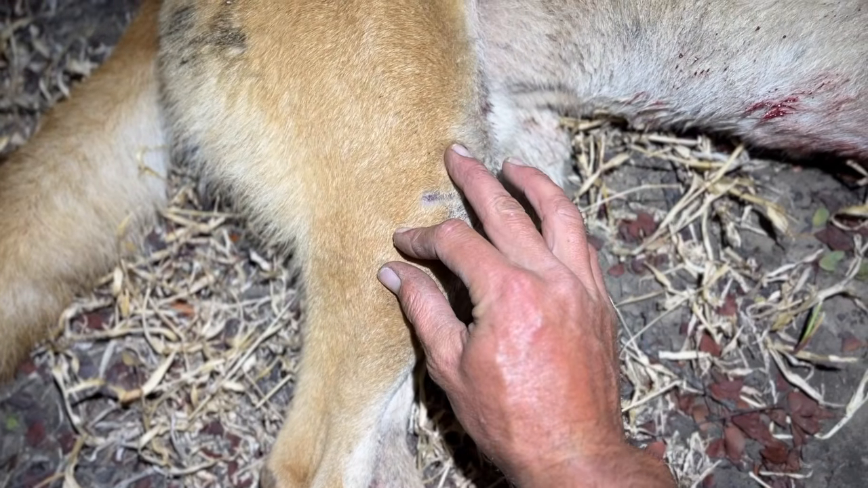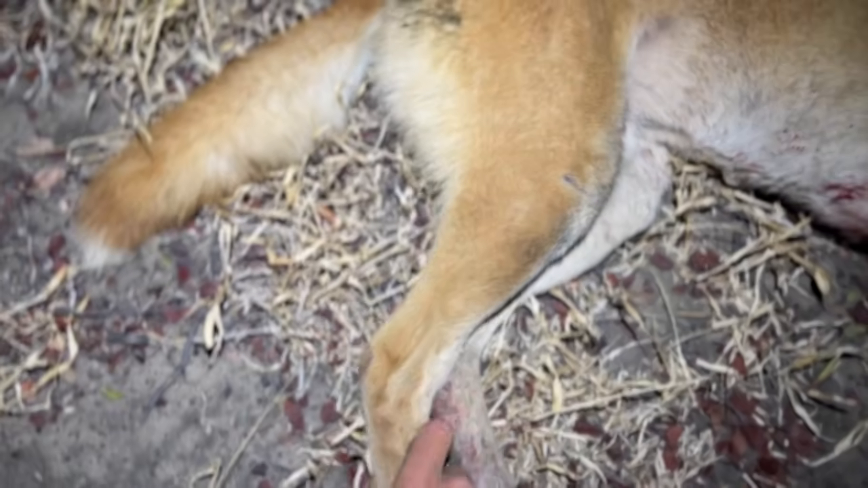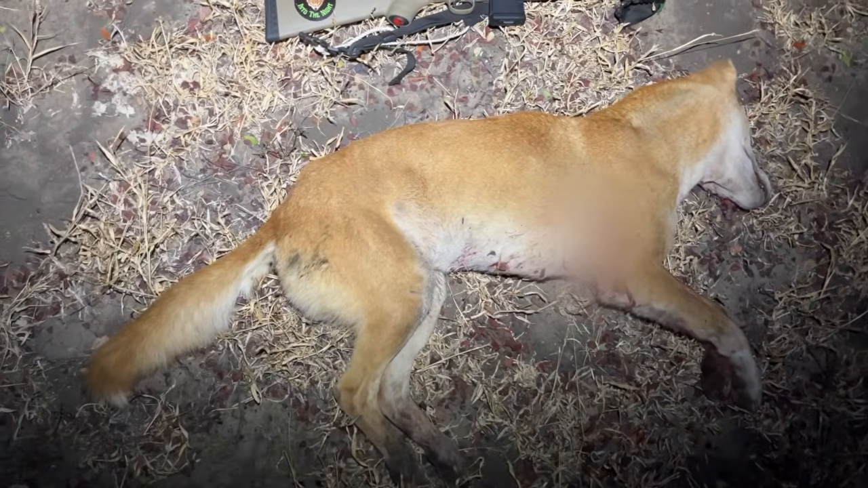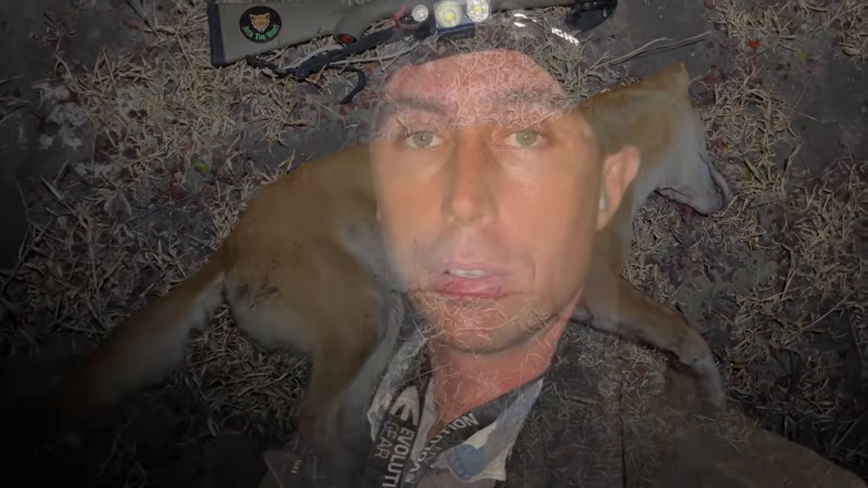Scar on his leg there. It's a great big male. He's a huge dog. It was really good to get that mongrel out.